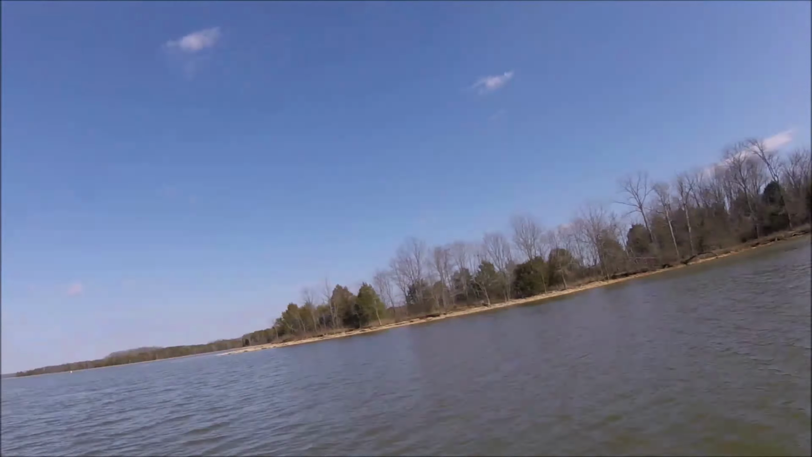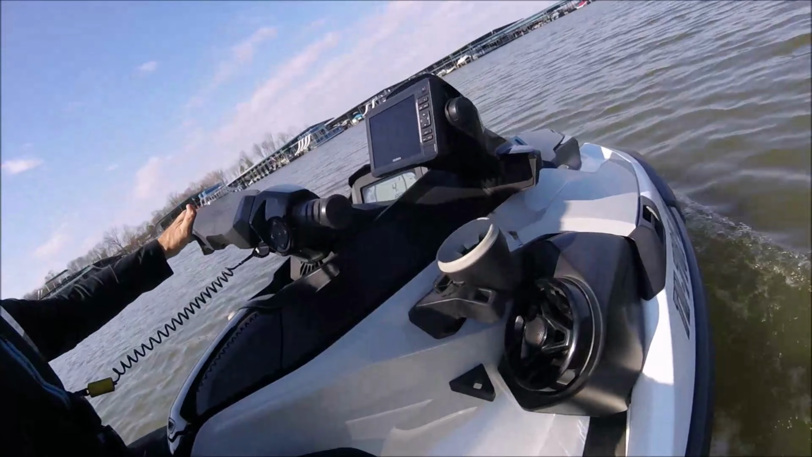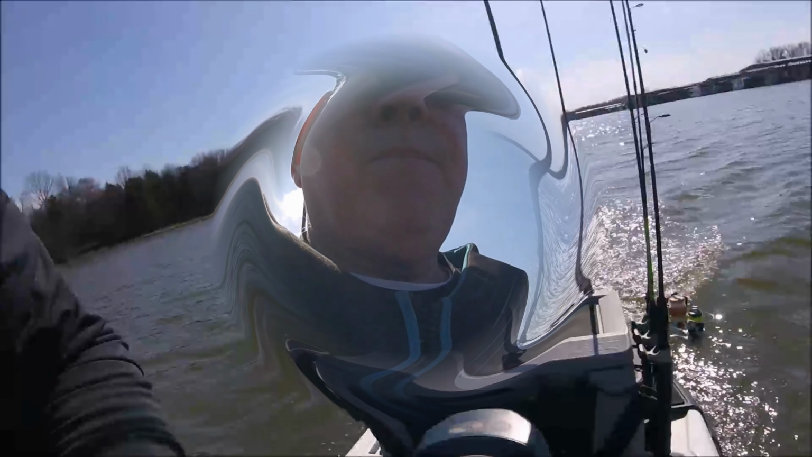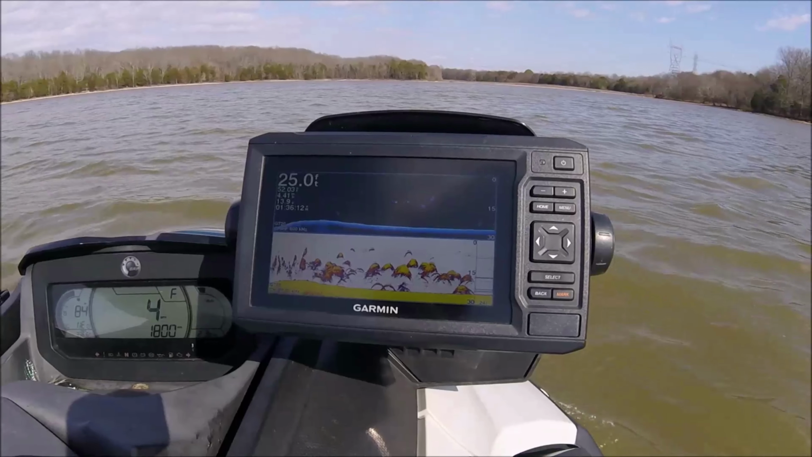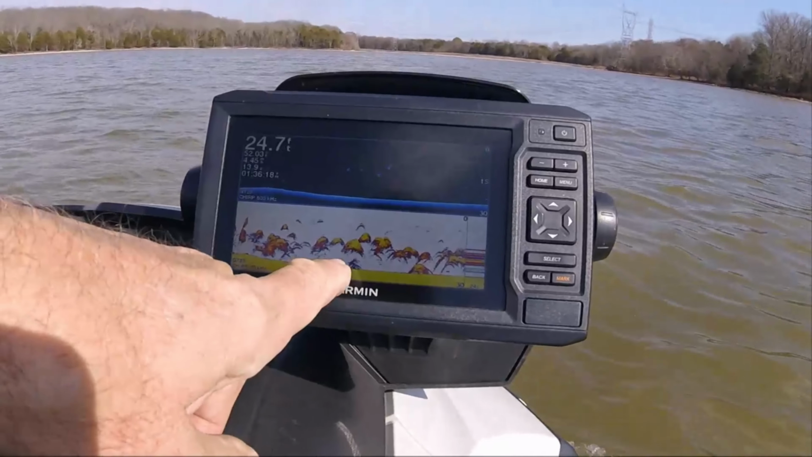No boats at that launch at all, and I understand why, because the courtesy ramp looks pretty crappy, but it's 2.5 feet deep all the way around it, which for the jet skis is not a problem. In this cove there is a ton of activity, and I know those are some balls of bait kind of close together, but there are some fish out there.